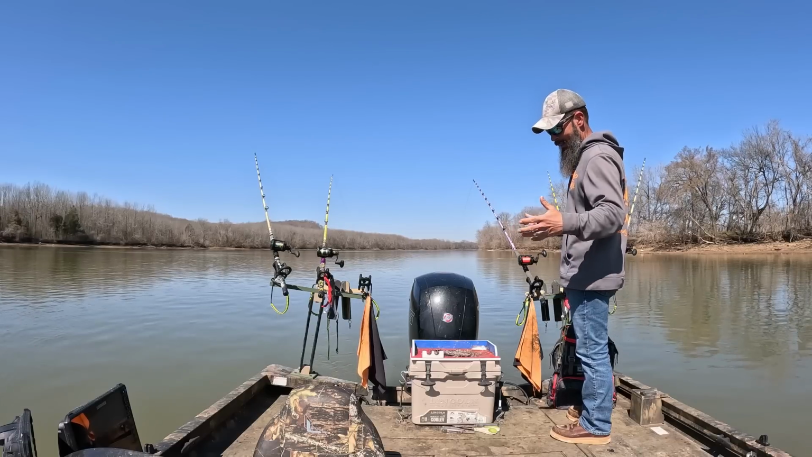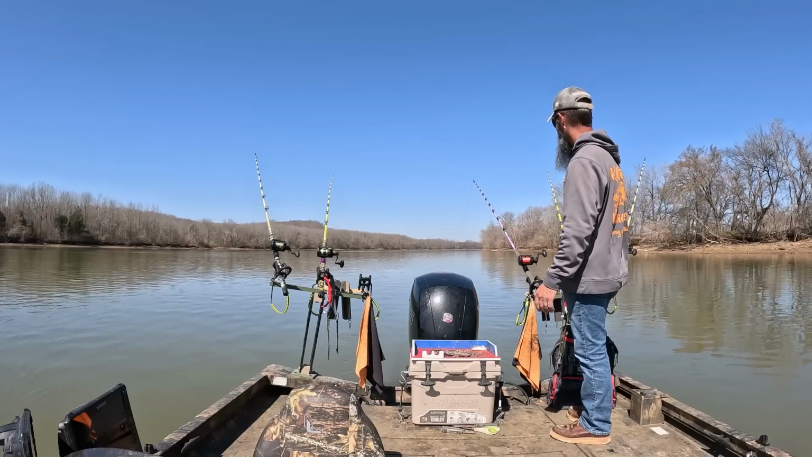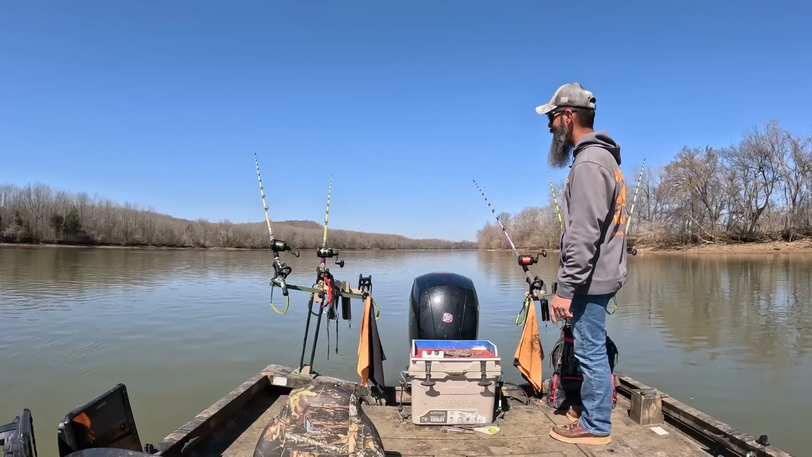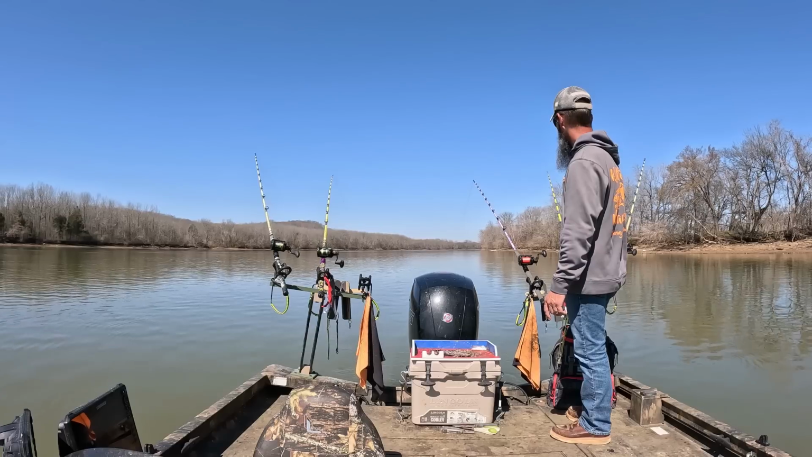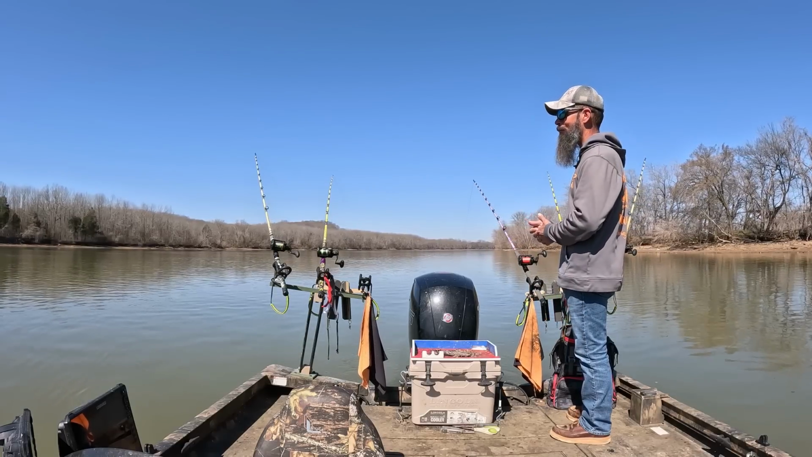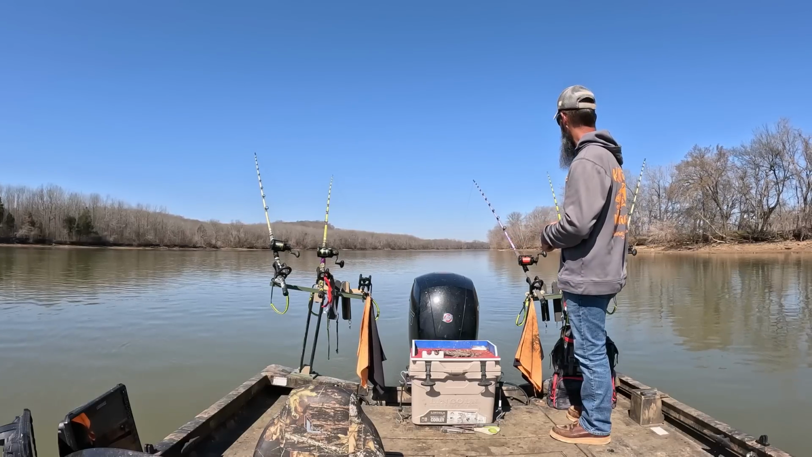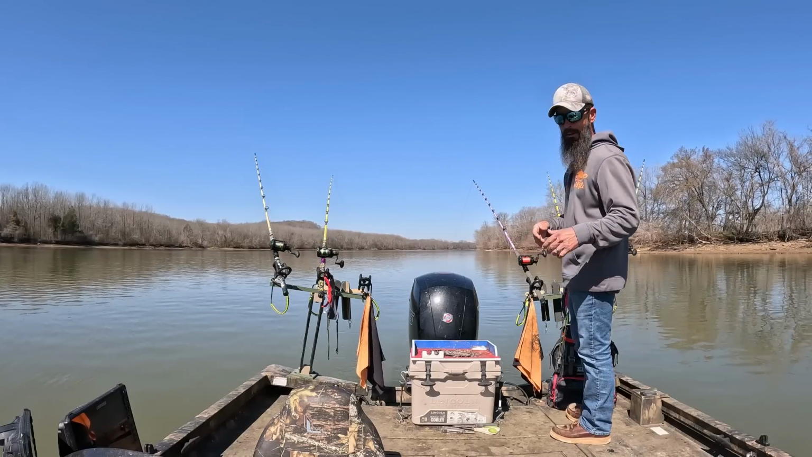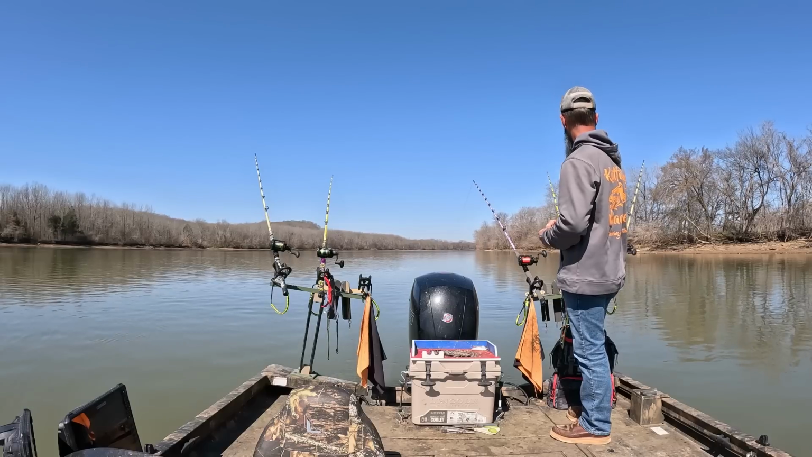Plus I like it because it lasts forever on a hook. Cutting little strips like that, I've got 5 more in the live well here. It works out pretty good, especially when they're more excited and aggressive to hit that bait as opposed to a shad or a skipjack. That's what I really like to see. And that keys me in that that's the right bait. So far it's the right bait.